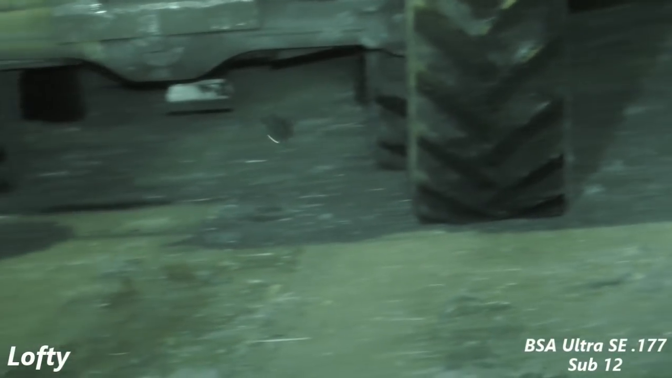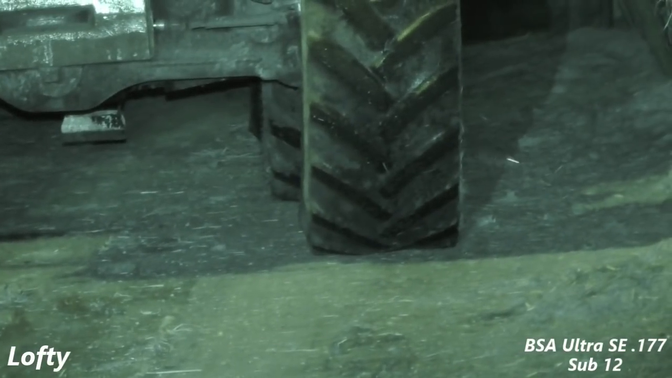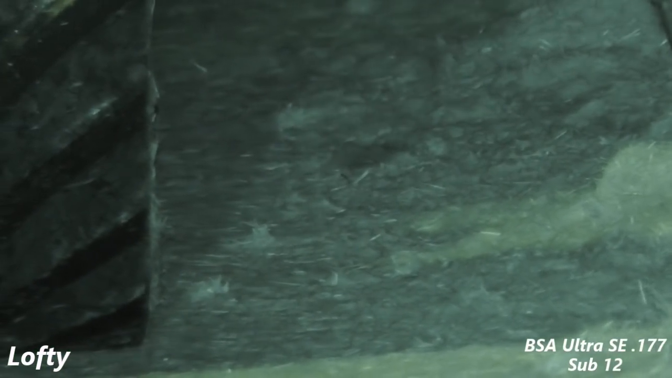At first this definitely looked like it was a bad shot. I think he's hit a little bit low again. He's on the right, he's on the right. But it actually just keels over to one side and it's completely flat out dead.